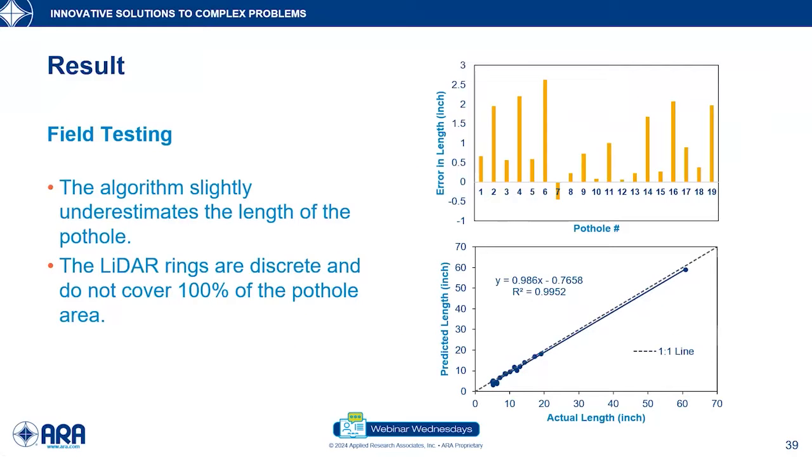However, in terms of the length, when we plot the errors, we see there is a trend, and the trend is that the errors were always on the positive side. If we look at this image below, we plotted the predicted versus the actual length, and we can see the points are always slightly below the 1:1 line, which means the algorithm that we developed would, in most cases, slightly underestimate the actual length.